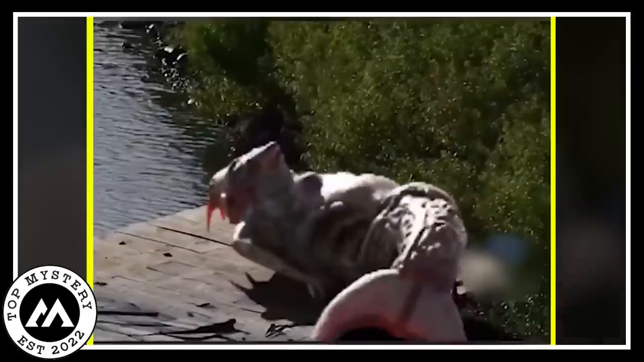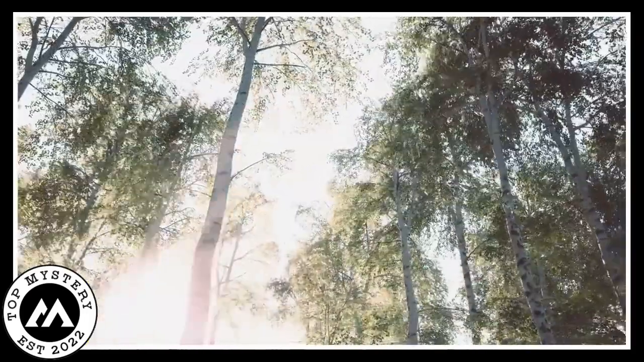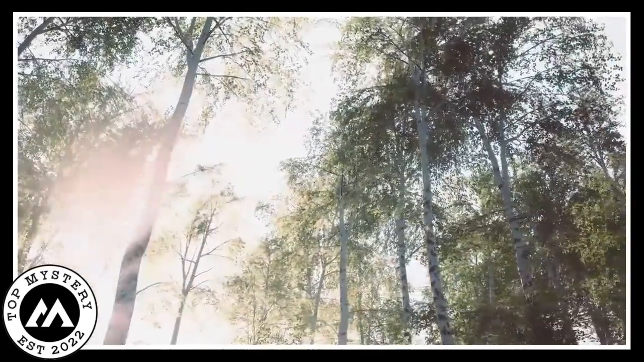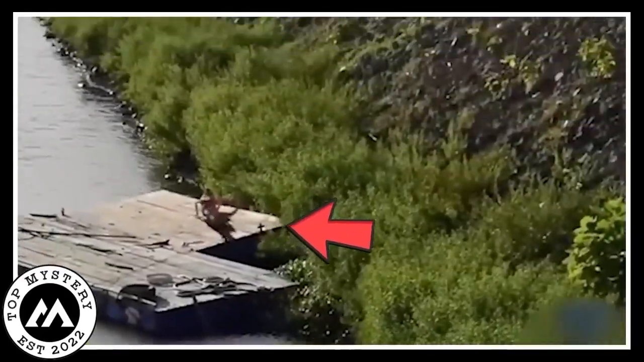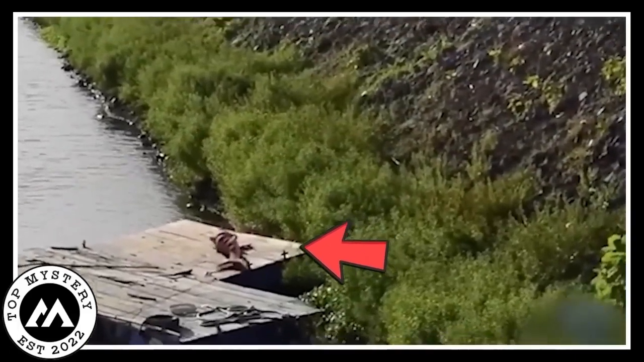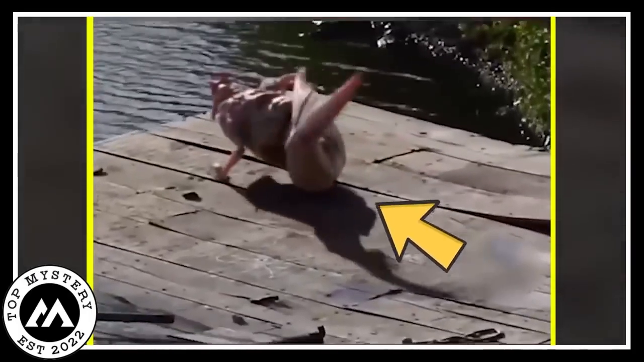Mermaid caught on cam. Once upon a sunny day near a noisy old dock by the water, something really special happened. Someone with a camera saw something amazing, a real mermaid. This magical creature had shiny scales and a super long tail.